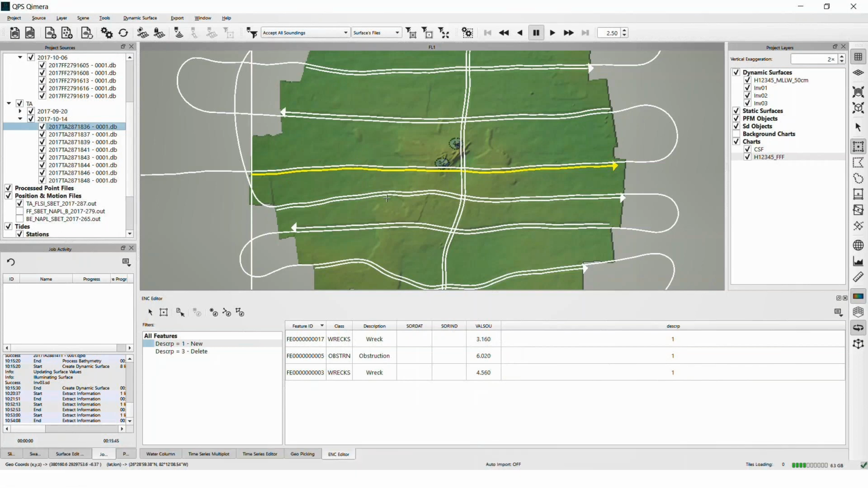And when I bring this data into Qimera, it's already at mean lower low water. I still have post-process SBETs I'm going to apply to further increase the accuracy. As well, the sound speed profiles are still on the real-time schedule as they were acquired. I'm going to adjust that to a nearest and distance within time strategy. That's generally preferred in post-processing.